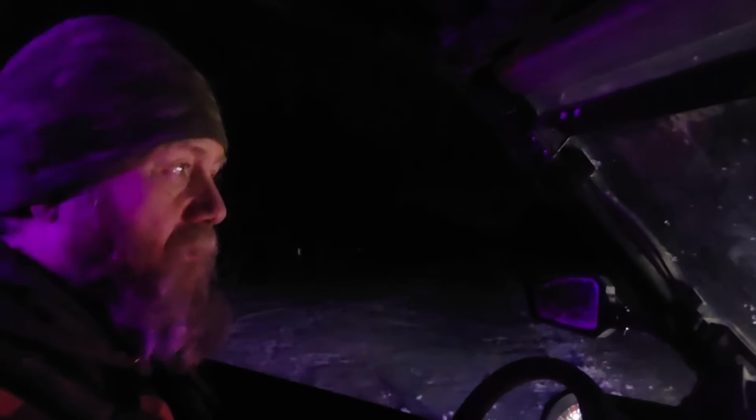We hit some more big drifts that aren't going to make it over tonight. No. Not at all. Those are sled drifts. And I want to point something out. If you look that way, you can't see anything. There's no city lights, no house lights, no street lights, no lights. I love the country.